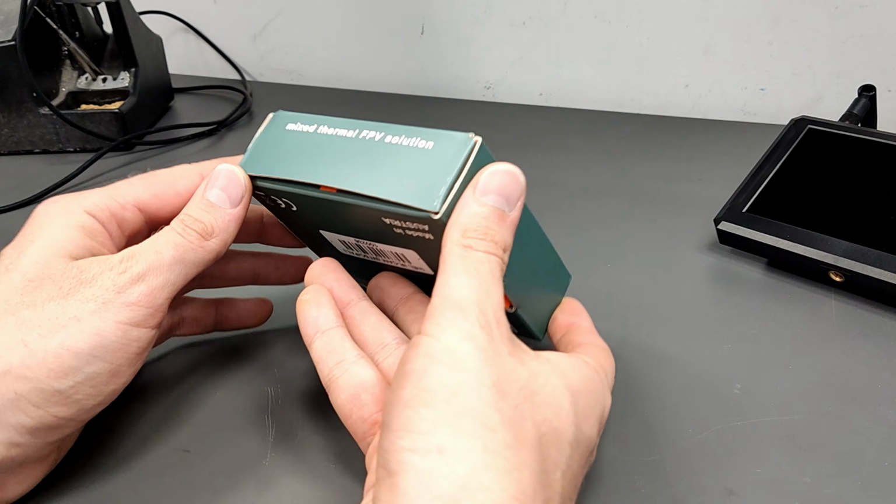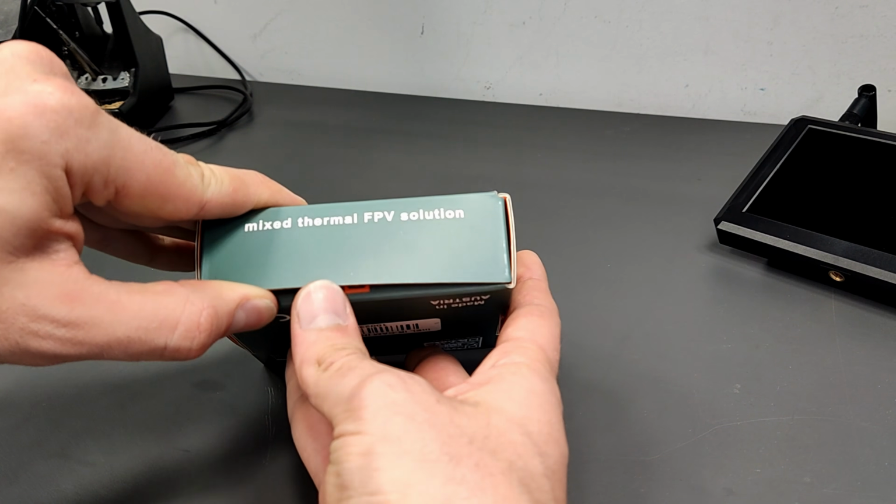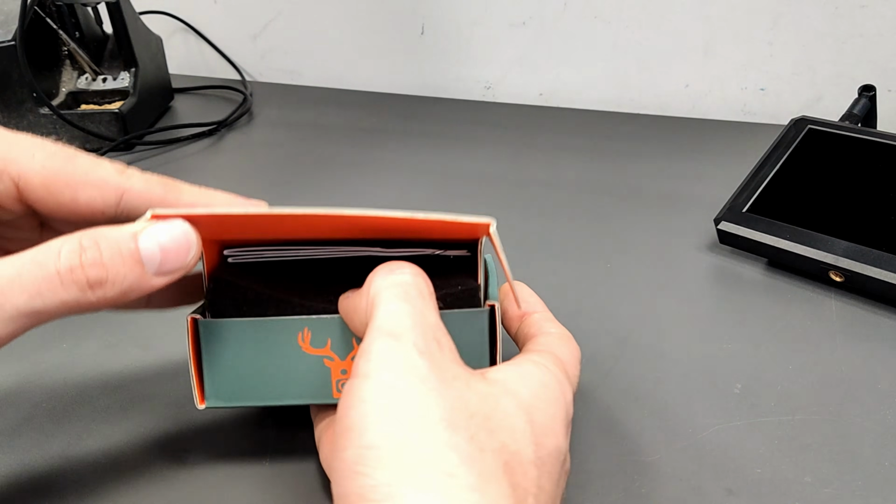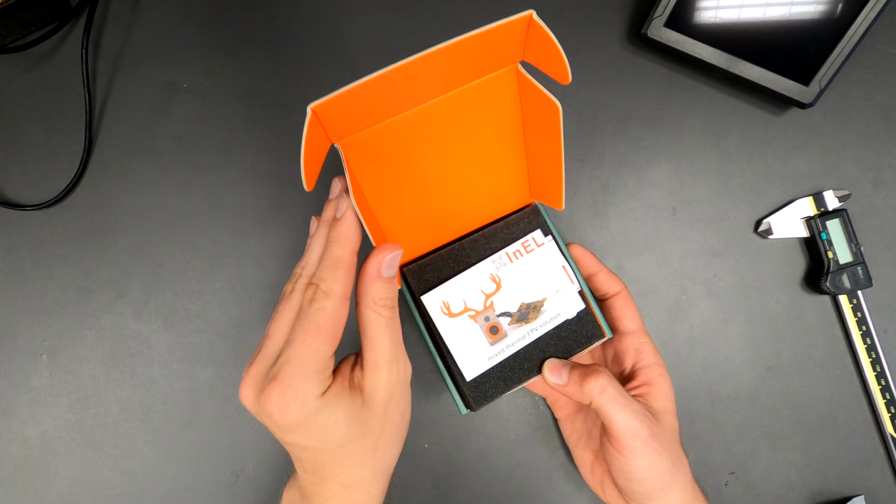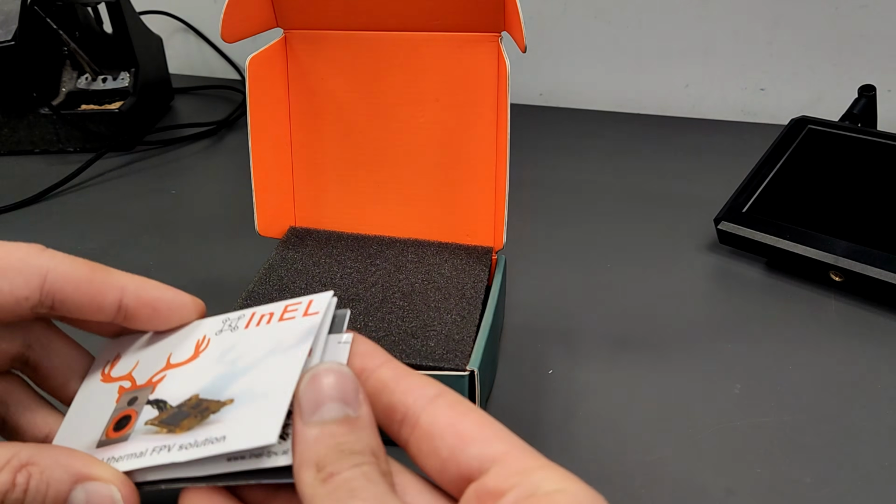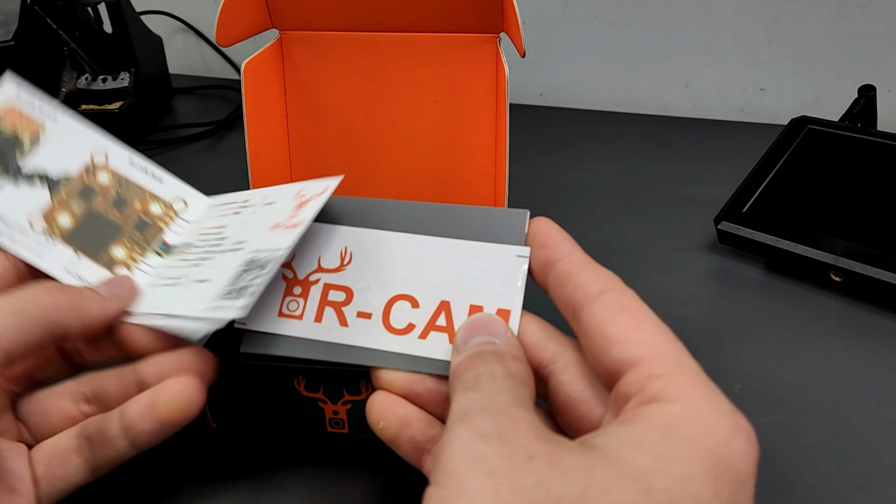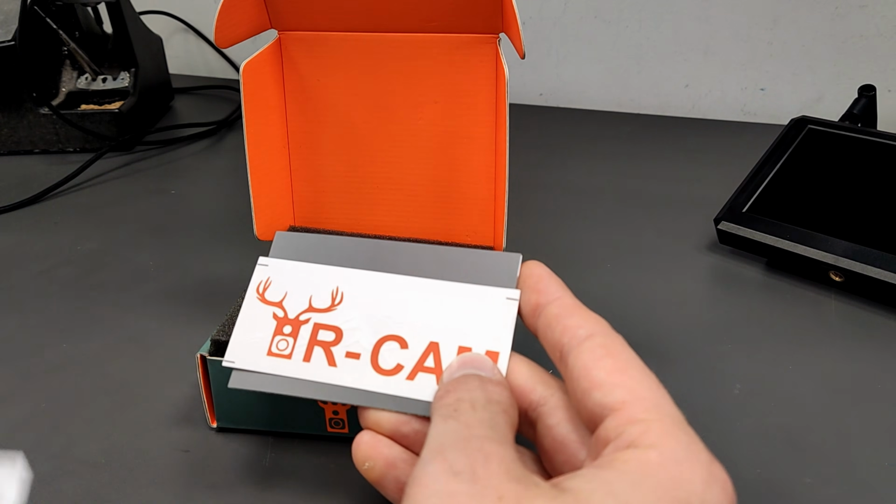Let's take a look inside the box of the InEL IR-Cam. First, you get some information, for example how to connect it to your flight controller. Of course, stickers are also a must.